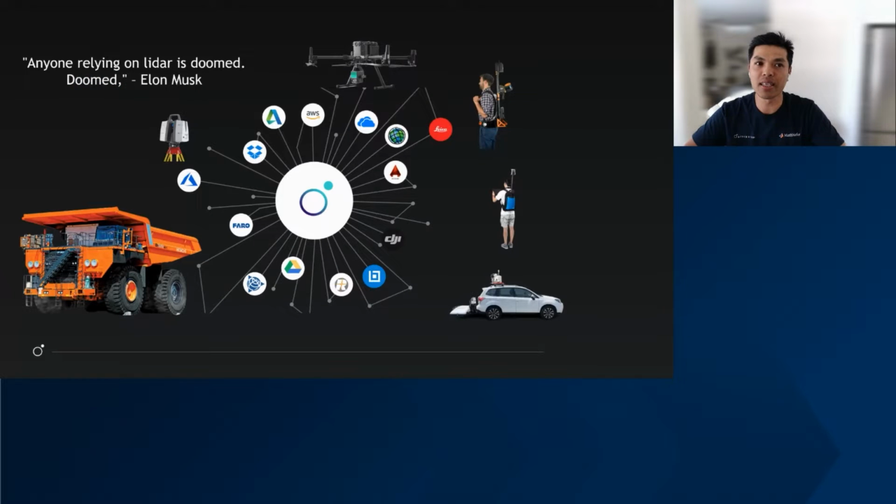Now, you guys would have seen this quote from Elon Musk quite a while, and it's very popular lately. So anyone relying on Lidar is doomed. And that's what Elon mentioned a couple of years back in 2019. Now, though I don't agree with him on all of his statements, especially on Twitter, I do agree that we cannot rely solely on Lidar.